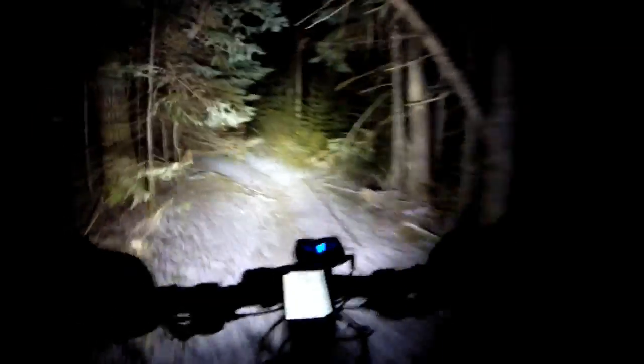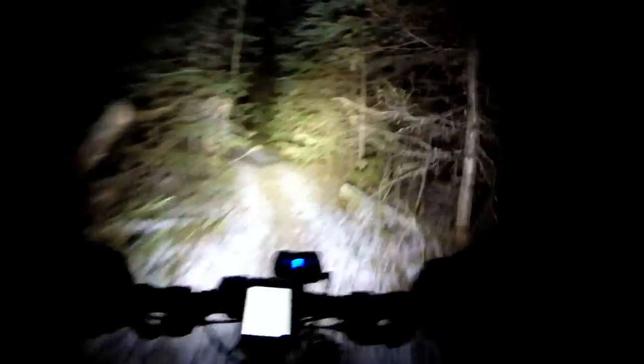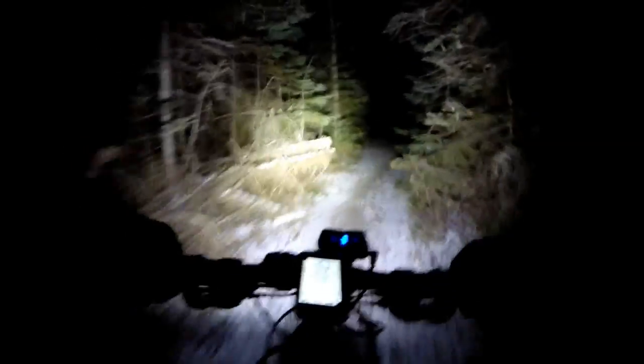So one nice thing about riding this late in November, even when there isn't snow, because it's generally consistently below freezing, the ground is all hard, so there's no more mud to deal with. Mud is all frozen solid, so it's nice clean riding, and the ground's hard, so it's fast rolling.